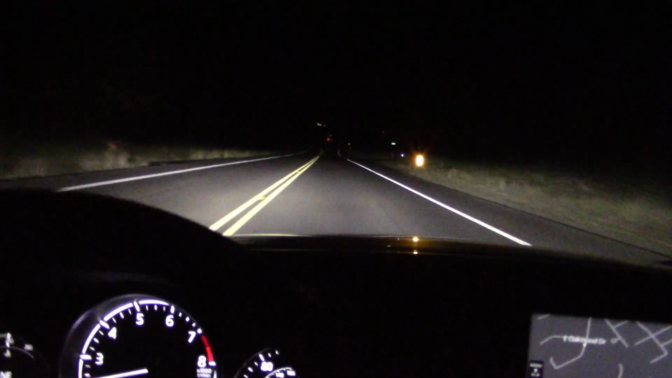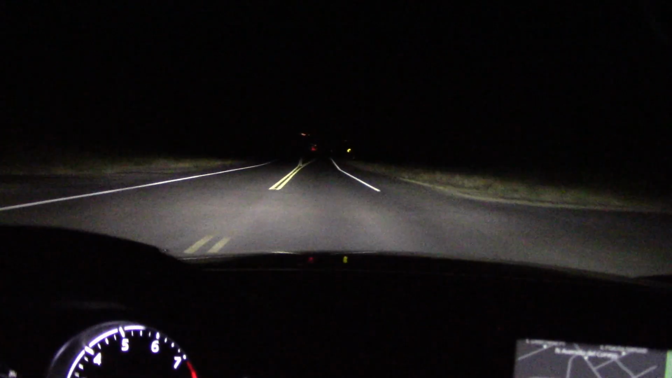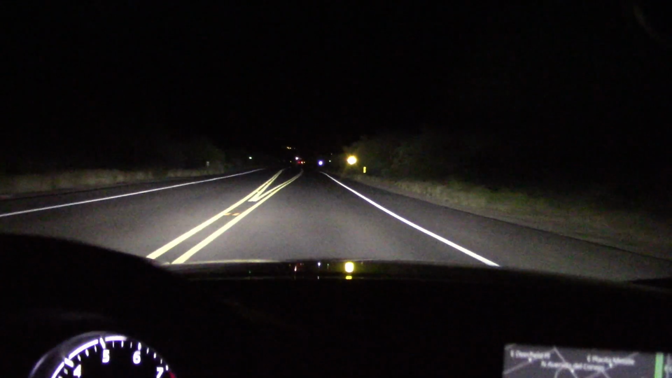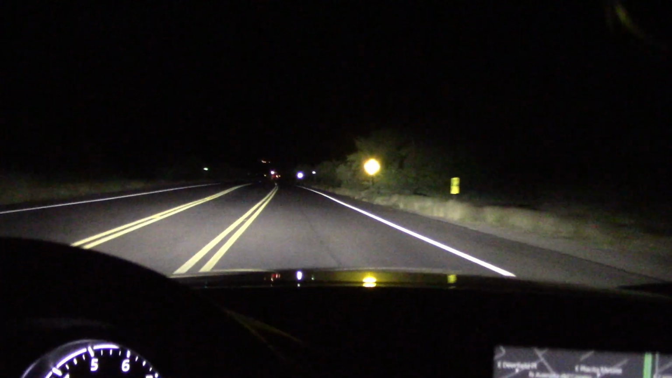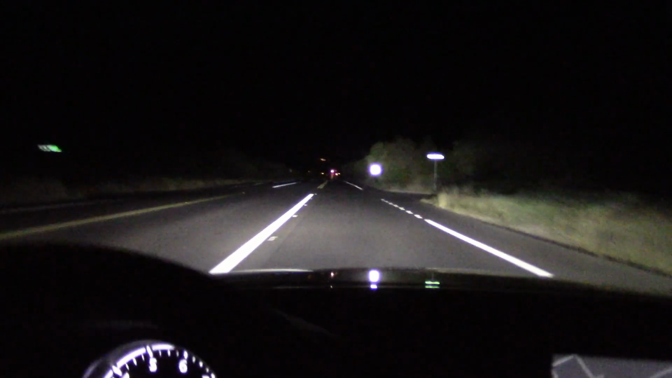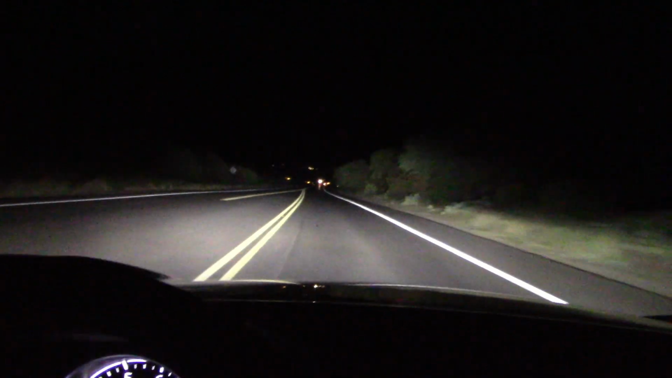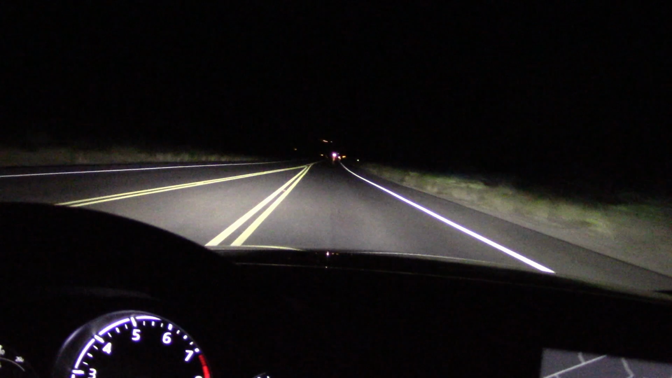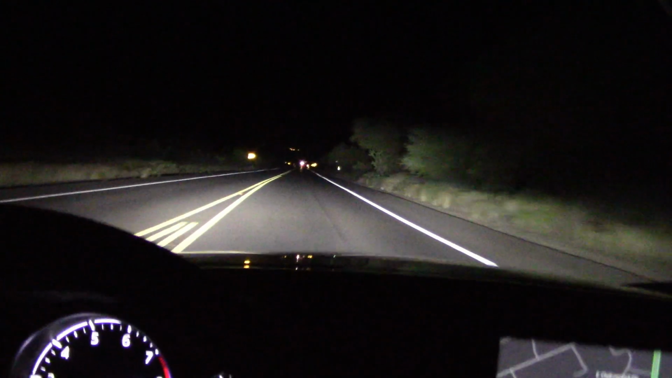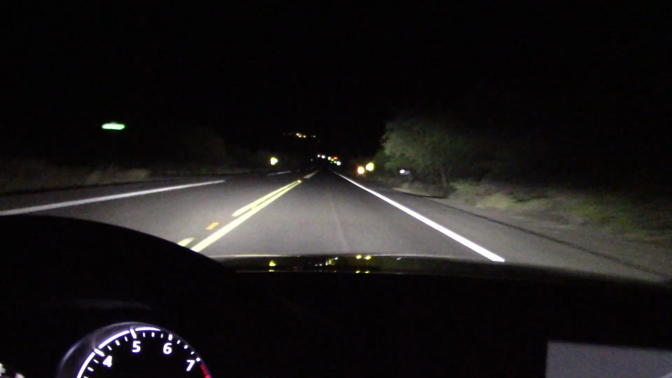Let's take this out in the sticks. Got the low beams on. Not reaching out. High beams a lot better. You can see the road signs about a half mile away. Low beam. High beam. Low, high.